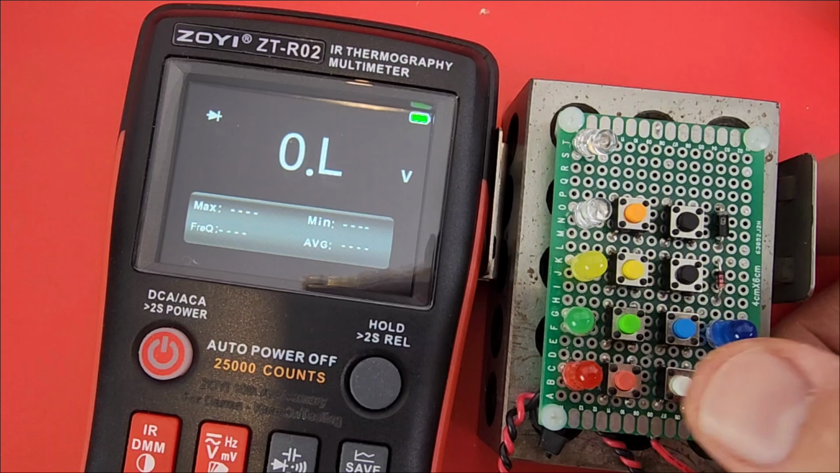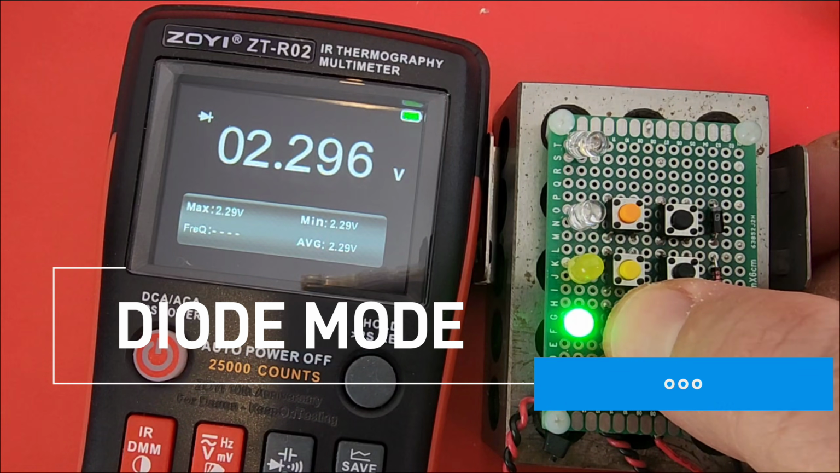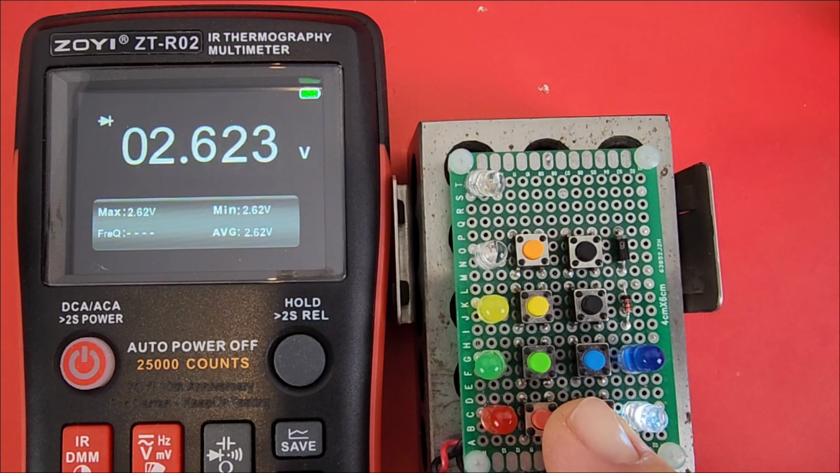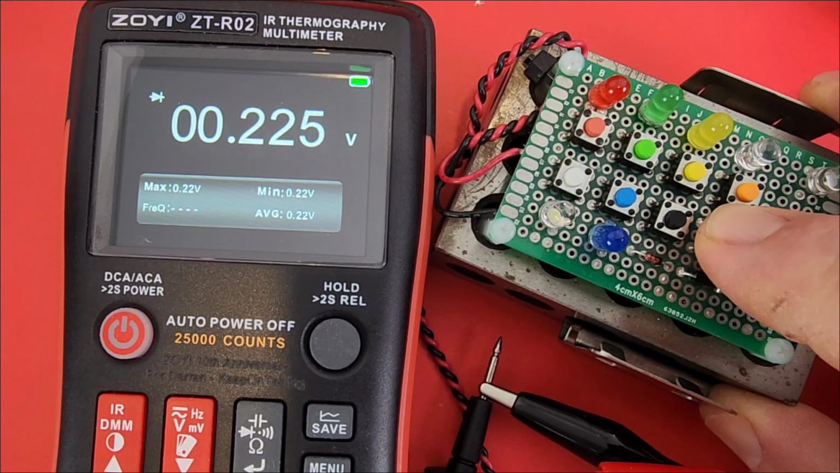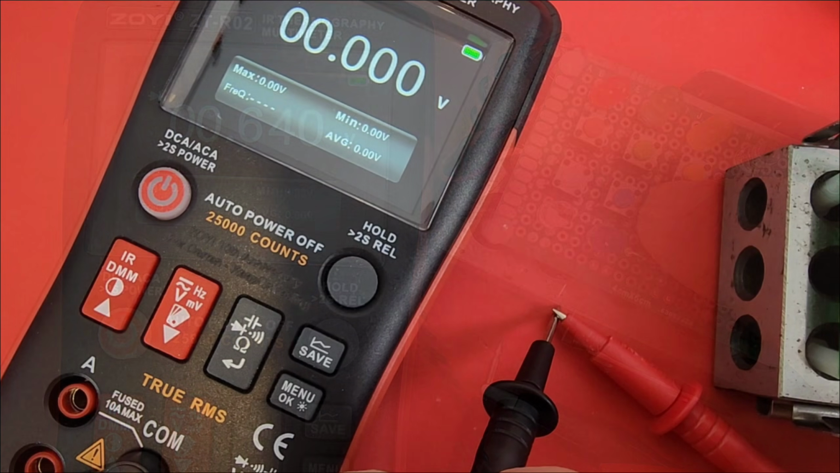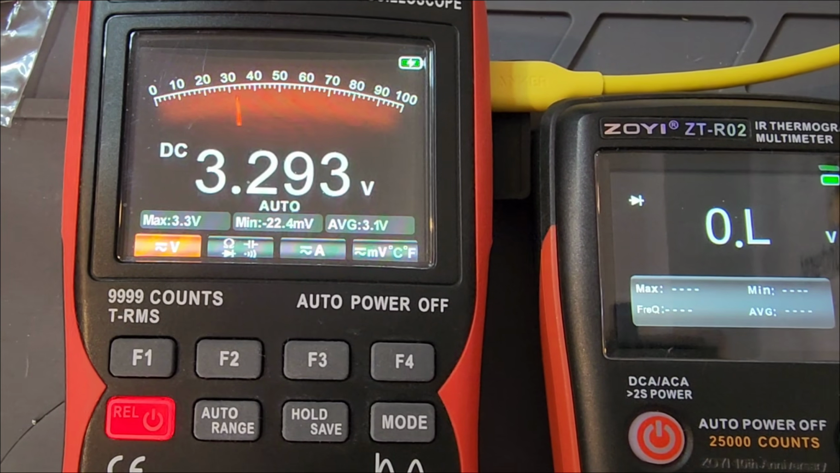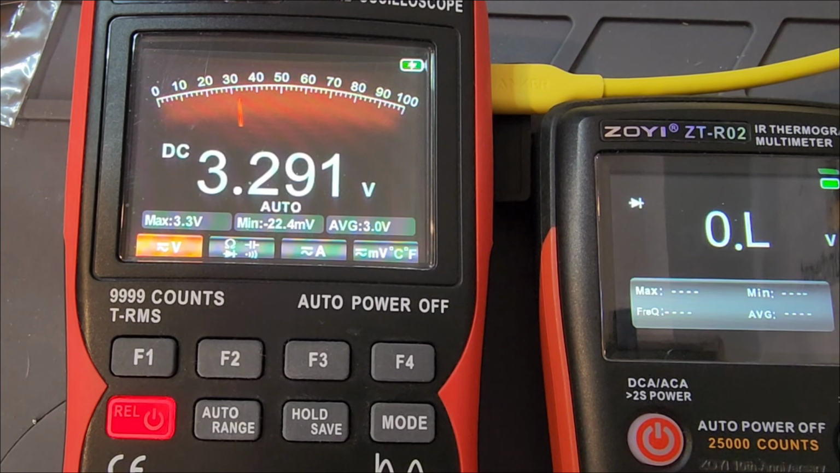Quick look at diode mode. Red LED. Over to the green. Yellow. White. And the blue. Standard diodes. However, we get no audible beep in diode mode. 3.2 volts, maximum output voltage in diode mode.